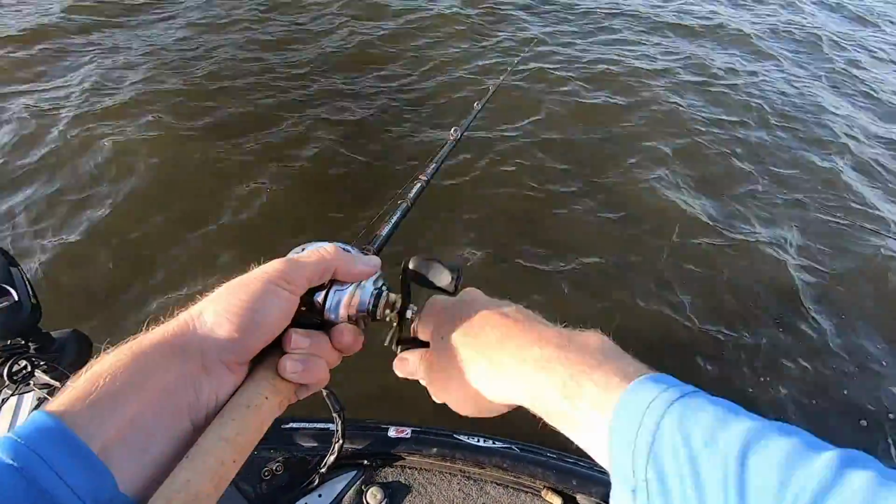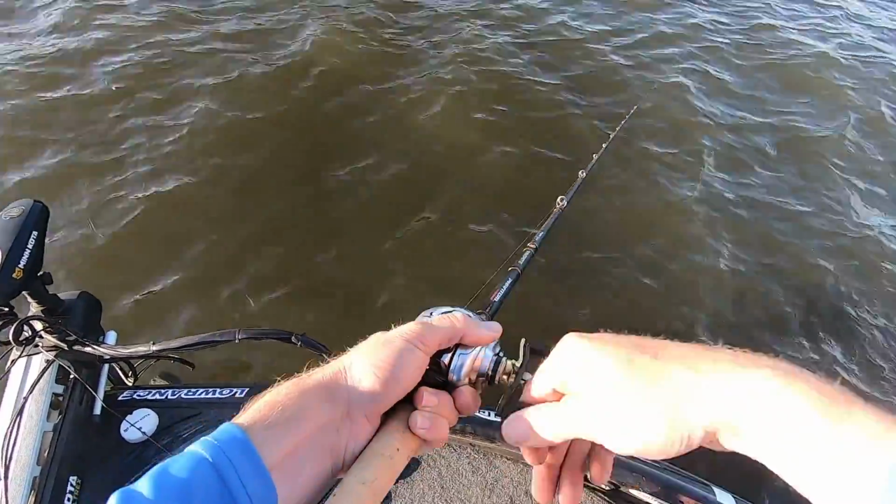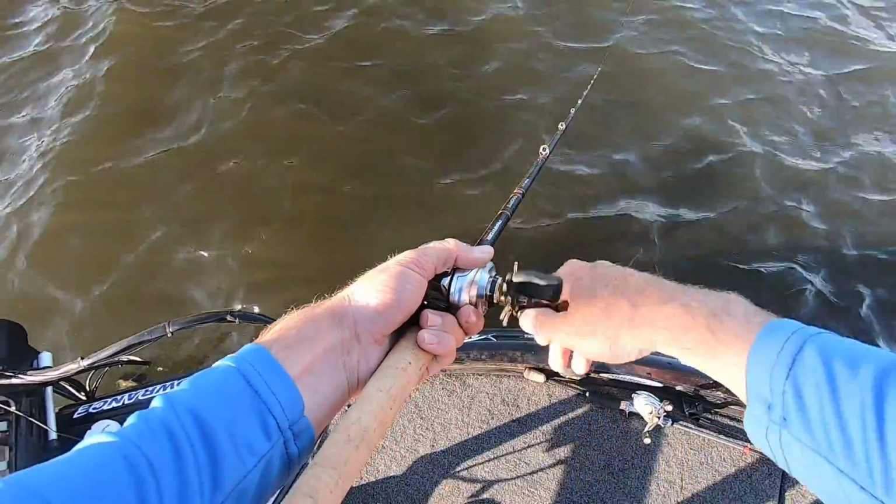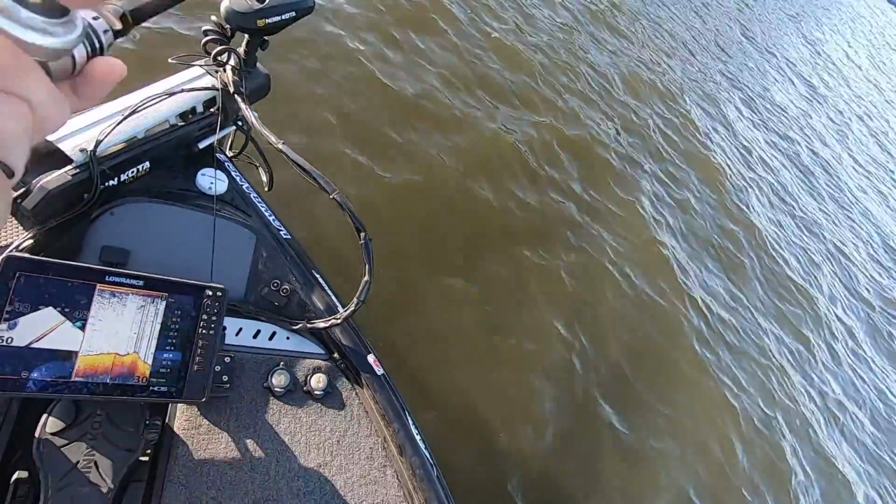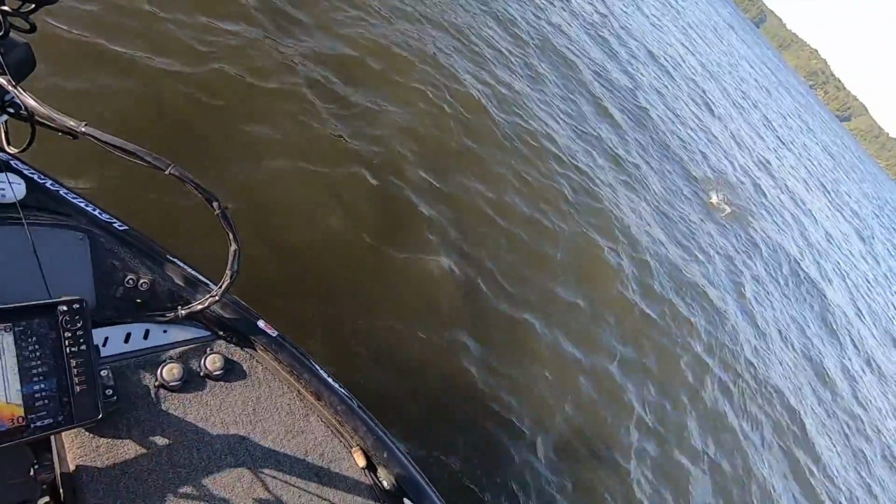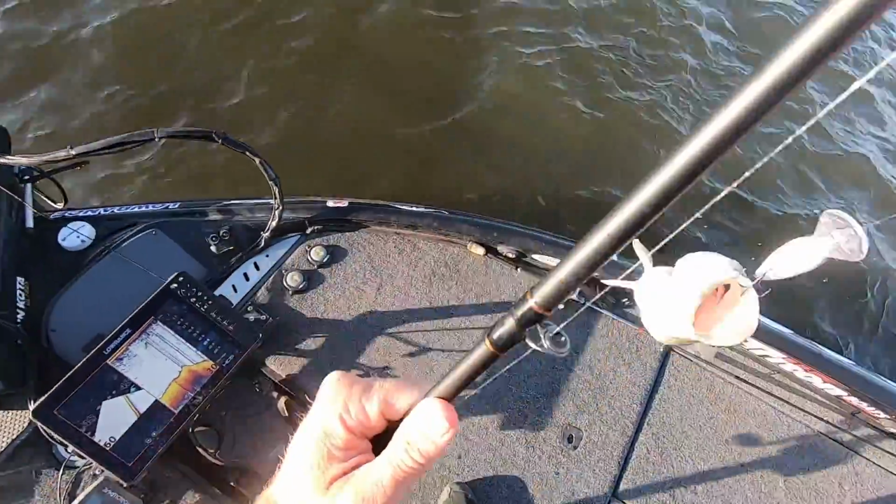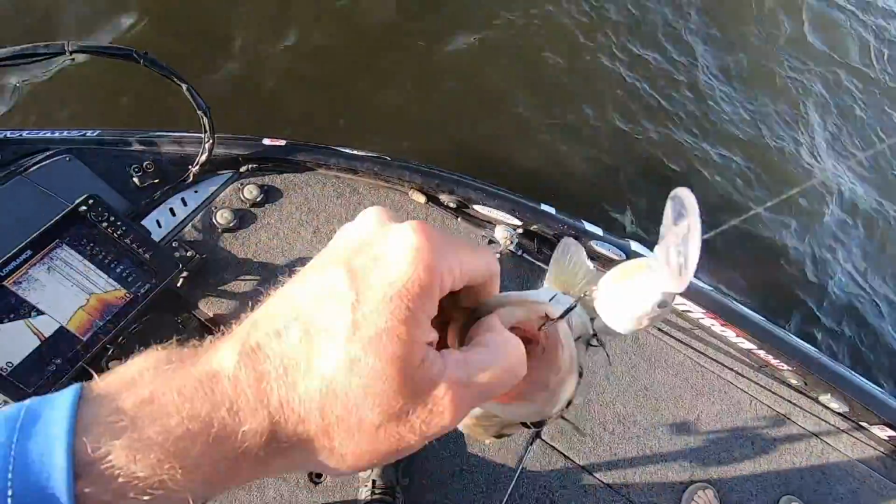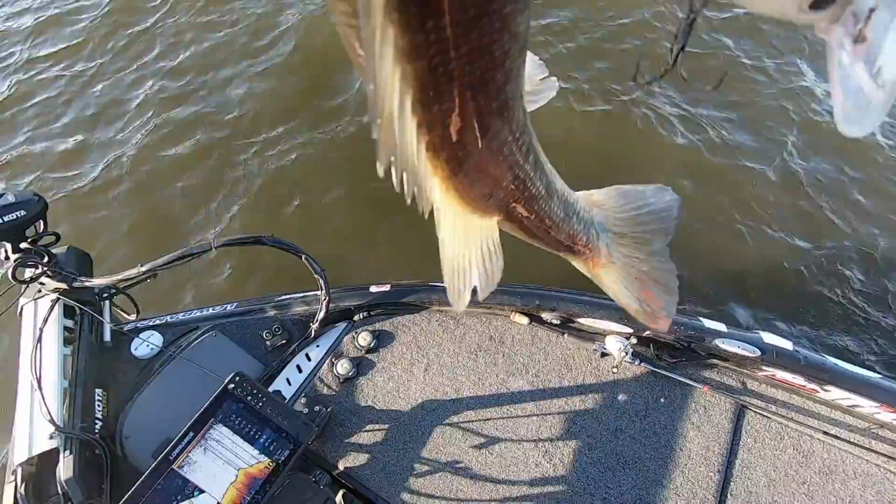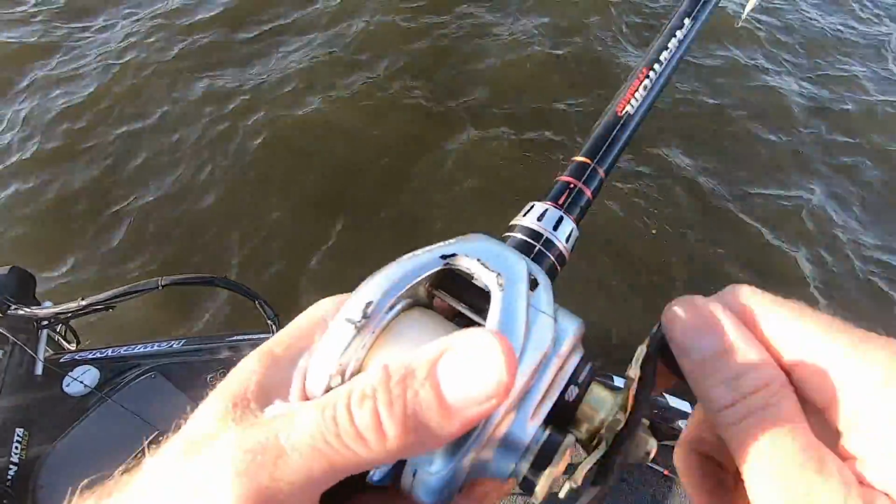Let's see how many Corey can catch behind me, because apparently he's a lot better fisherman than I am. Oh, there's one. Look, we pulled right back up, guys. On the plug, on the plug. It's a small one. They was lined across the bottom when we rolled back through there. That's just a little guy. Caught him on the plug.